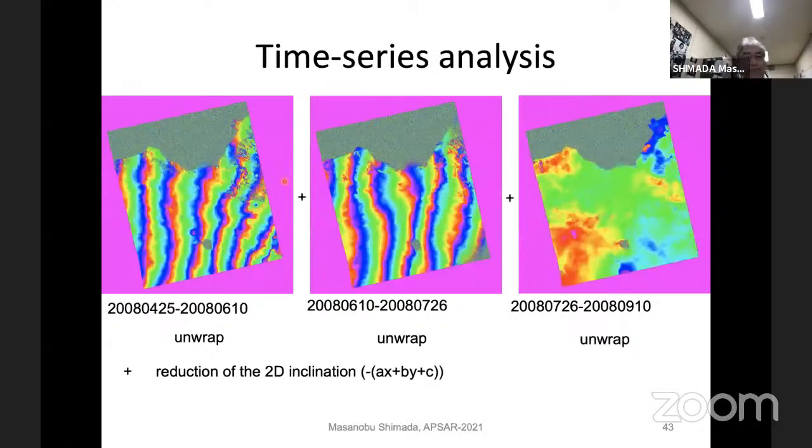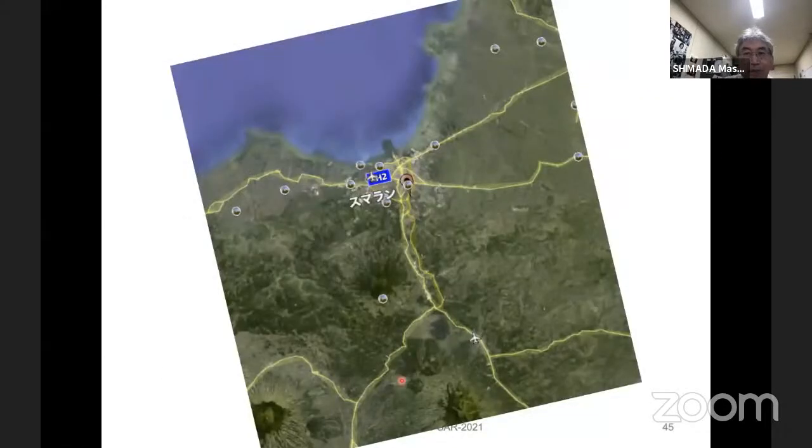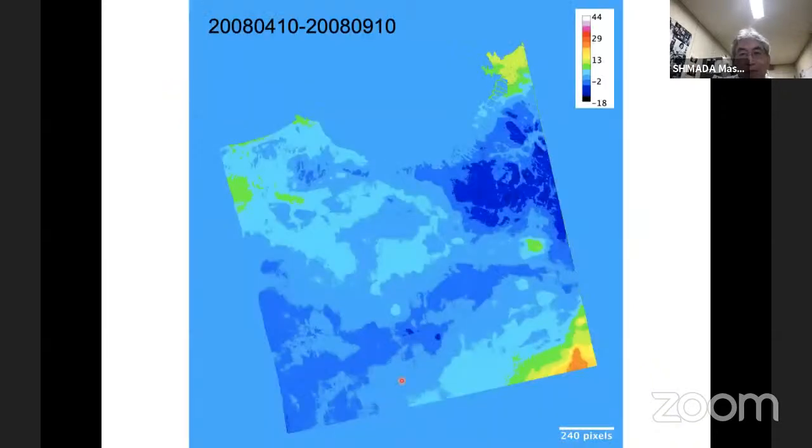This one is the deformation from April 25th to September 10th. This is unwrapping, unwrapping summation, and reduction of the 2D inclination by here. Then we have, this is the amplitude image, and this is a Google Earth image. This is the deformation of the area.